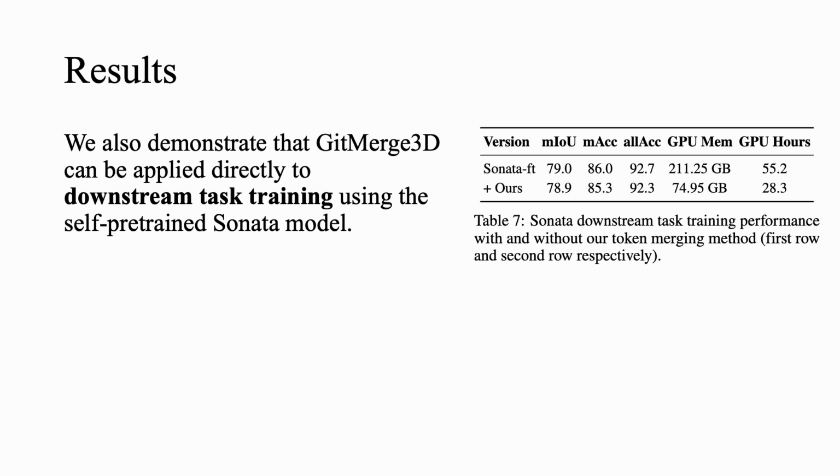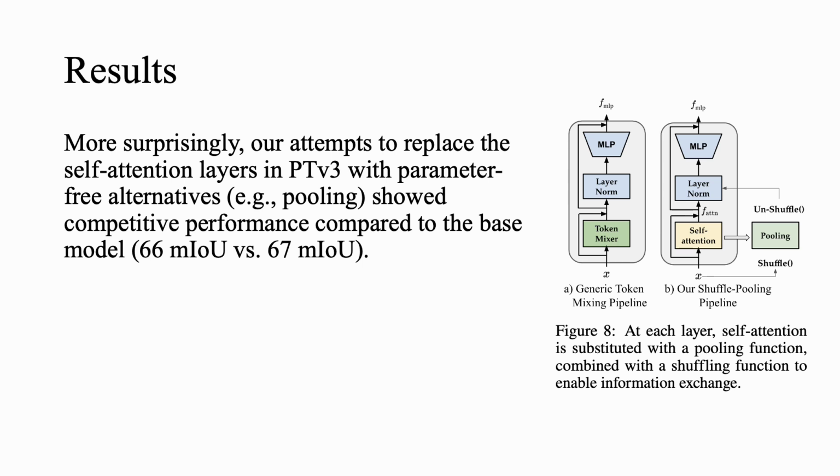We also demonstrate that GitMerge 3D can be applied directly to downstream task training with the self-pretrained Sonata model, highlighting the potential of token merging to train large models efficiently without sacrificing accuracy. More surprisingly, our attempts to replace the self-attention layers in PTV3 with parameter-free alternatives, for example pooling and shuffling, showed competitive performance compared to the base model, 66M EOU vs. 67M EOU. This suggests a potential direction toward more efficient architectures for dense point cloud processing.